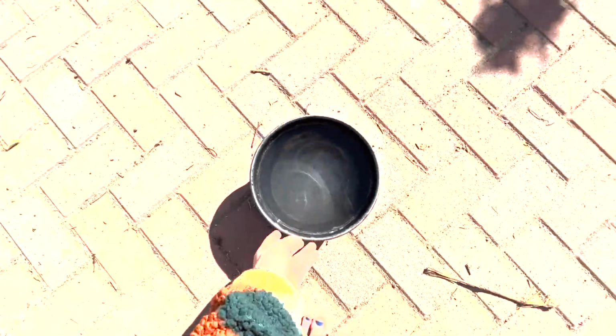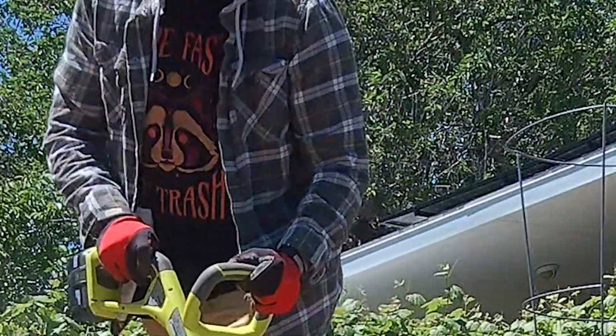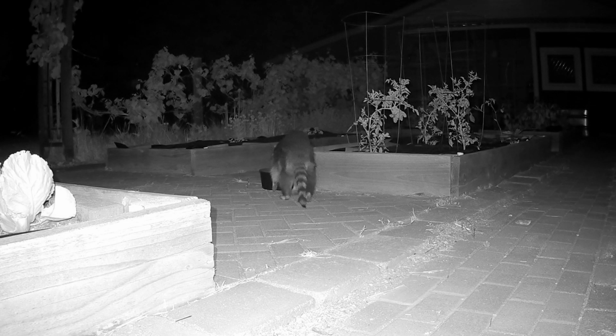So I filled up a water dish and put it in front of the camera. Trash panda. And immediately, first night, everyone thinks it's great.